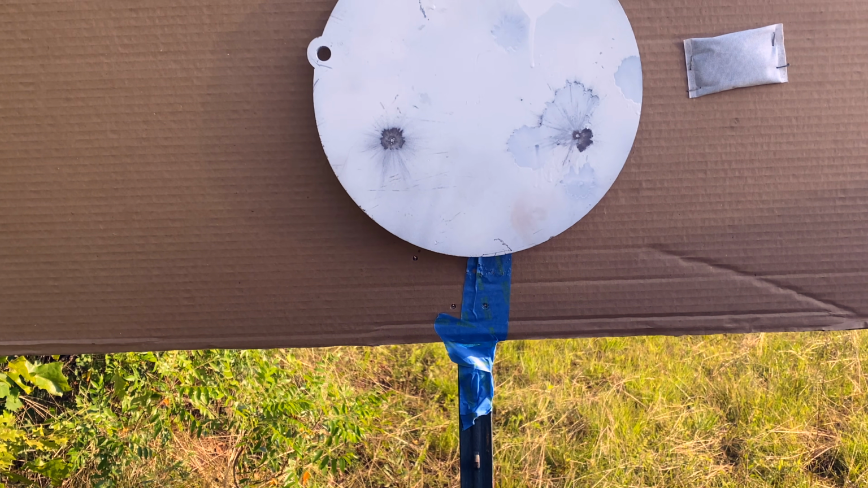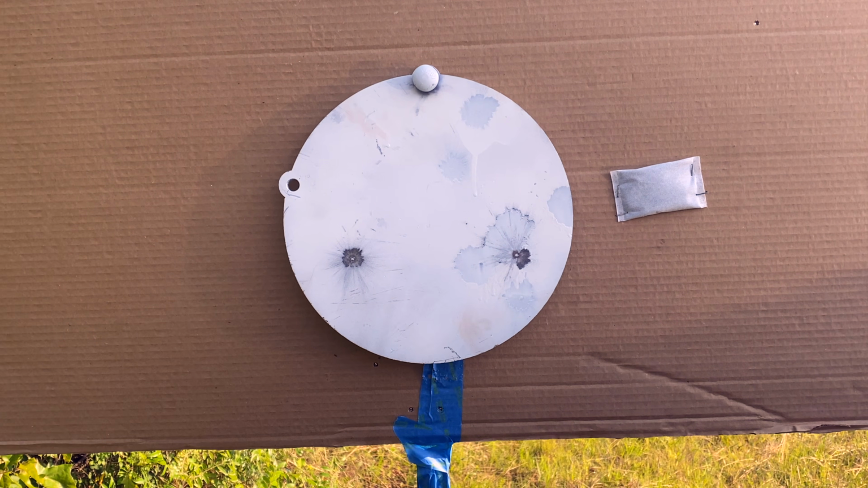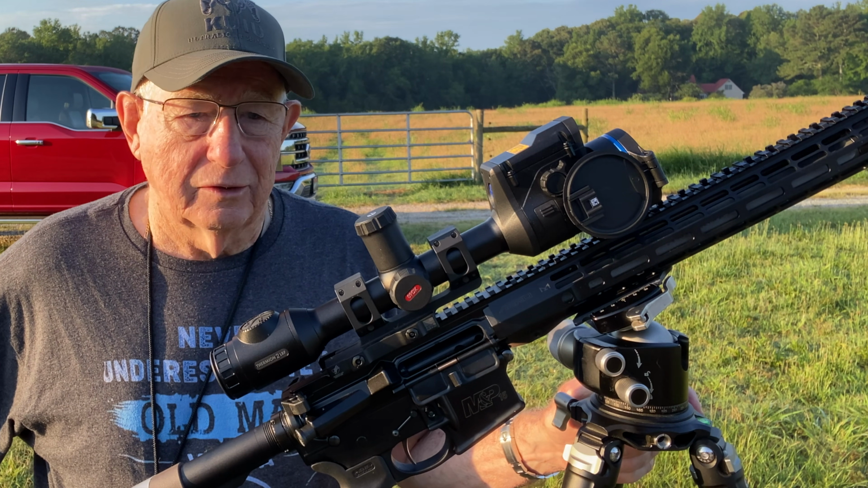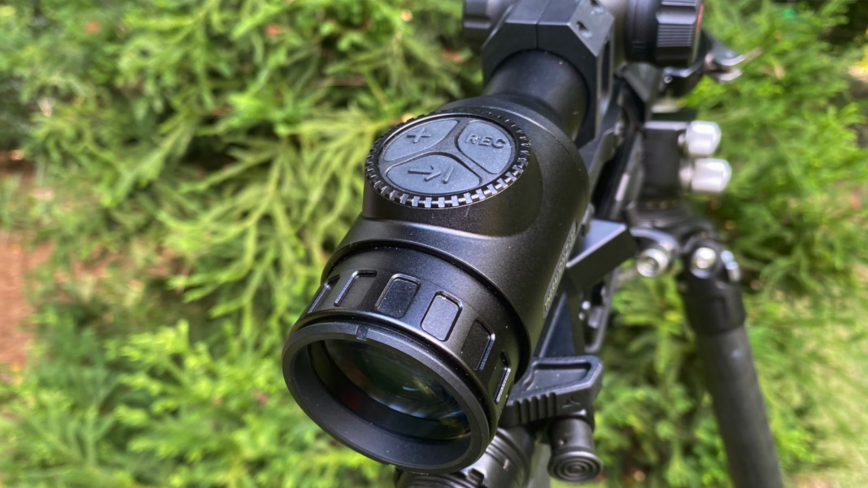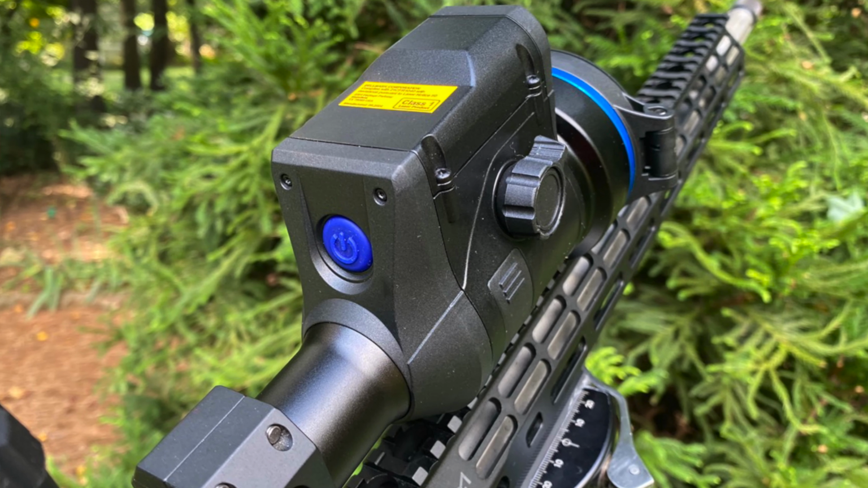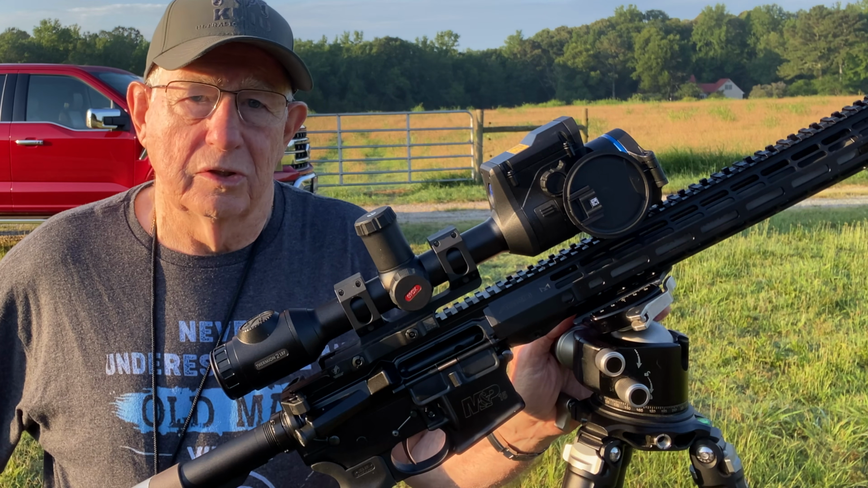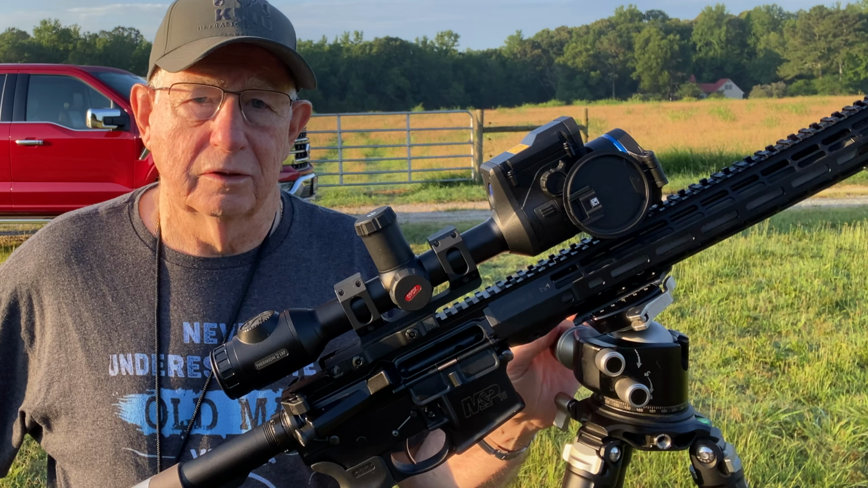You're going to have to experiment a little bit with it to make sure that it's on. It calculates pretty darn good. Drops them right in there. You put all your information in there, and a good way to test this thing, if you don't have a chronograph and you're just relying on the velocity on the box of your ammunition, is to go out about 300 yards and shoot the thing. If you're high or low, you just go in and move the velocity up and down until it falls in there.